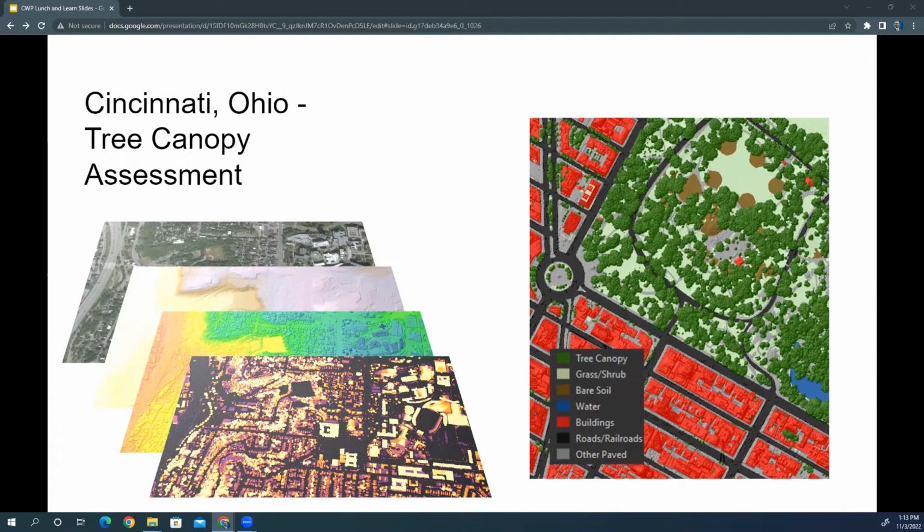Great, thanks, Aaron. So Cincinnati, like many other big cities across the U.S., is really interested in what their tree canopy brings to them. There are a lot of benefits to what tree canopy does, and Cincinnati, like a lot of these other cities, really understands that. So they were really looking to develop a new tree canopy layer as well as a land cover layer to help support an urban tree canopy assessment.